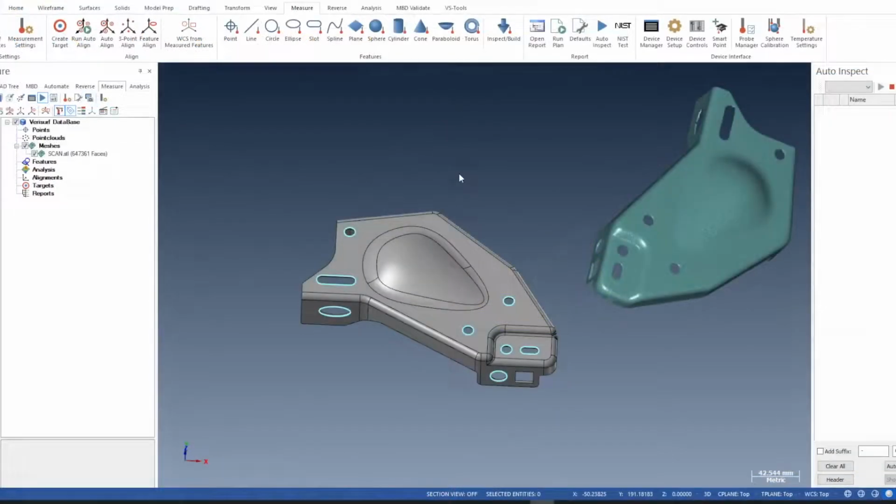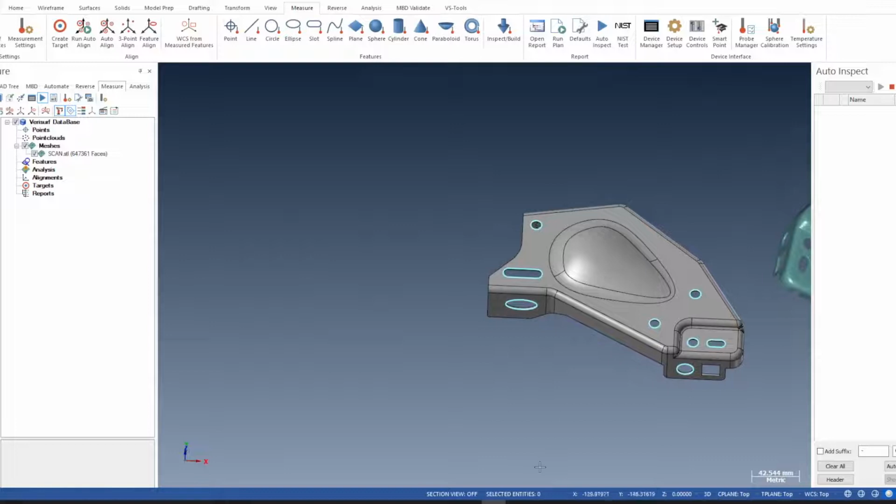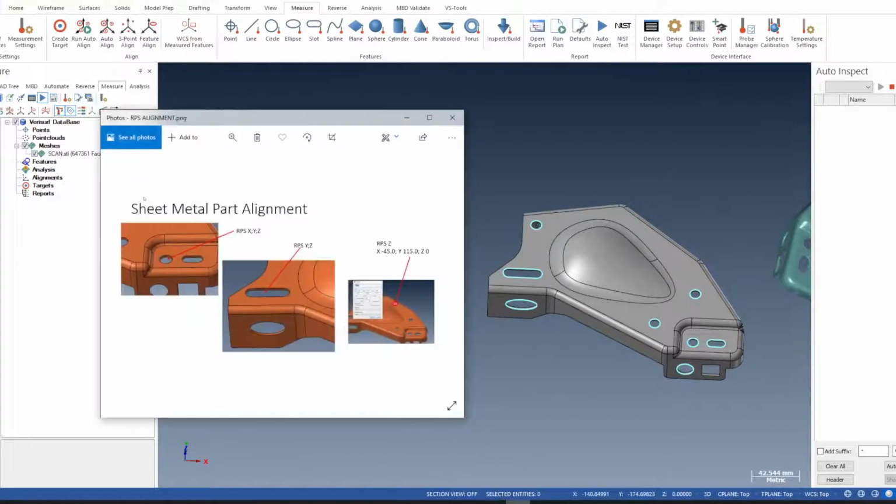In this exercise, we're going to take this mesh and align it to the CAD model based on a typical RPS style alignment popular in Europe. So the RPS alignment we're going to use is this hole here, fixed in X, Y, Z, this slot fixed in Y, Z, and we'll have a surface point here to control Z based on the figures supplied.